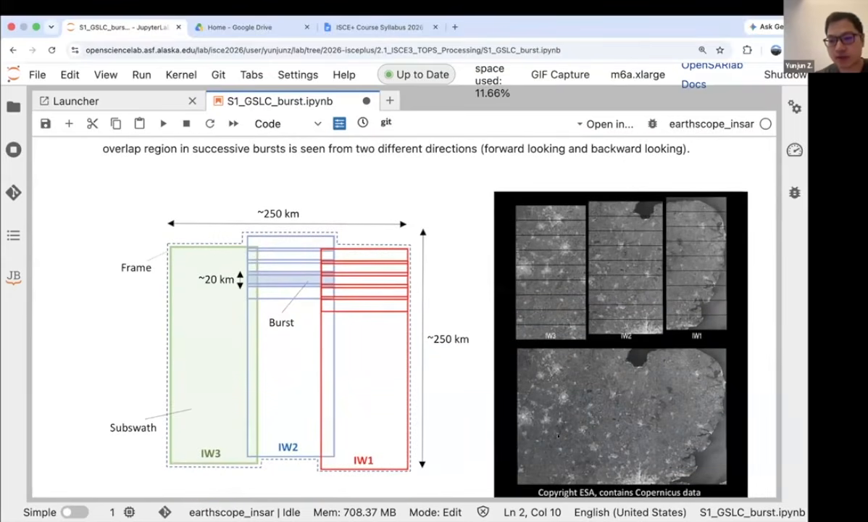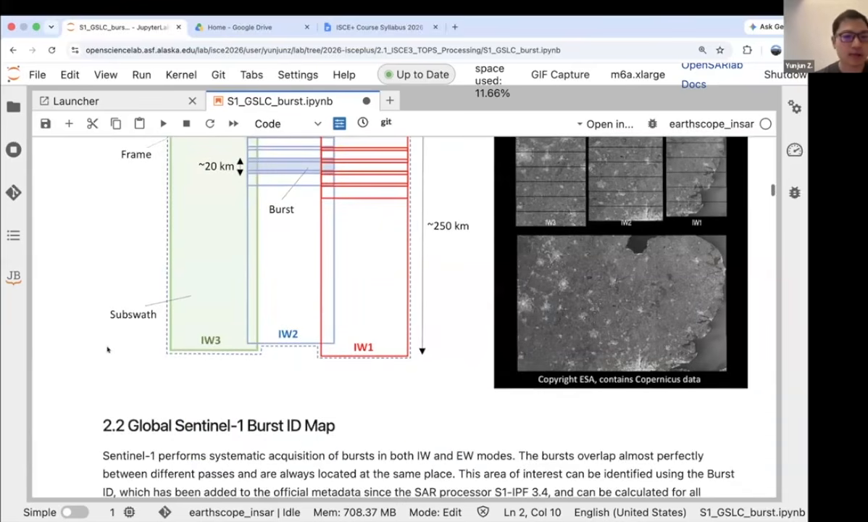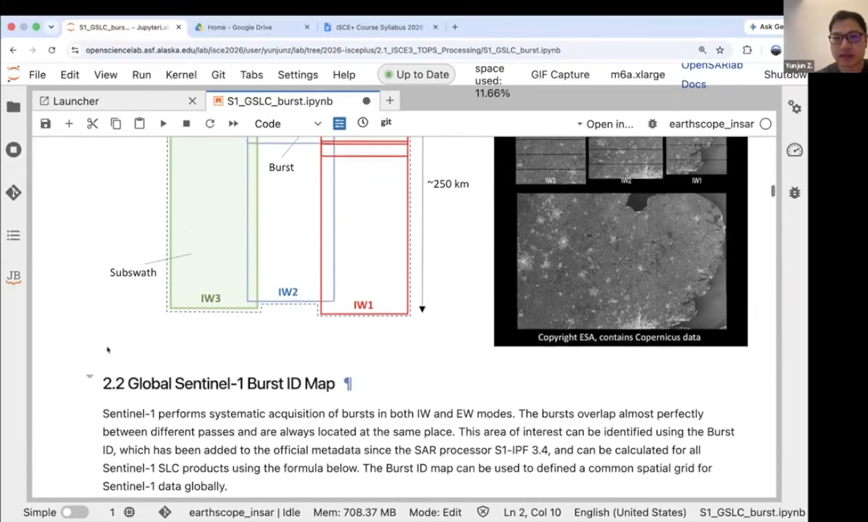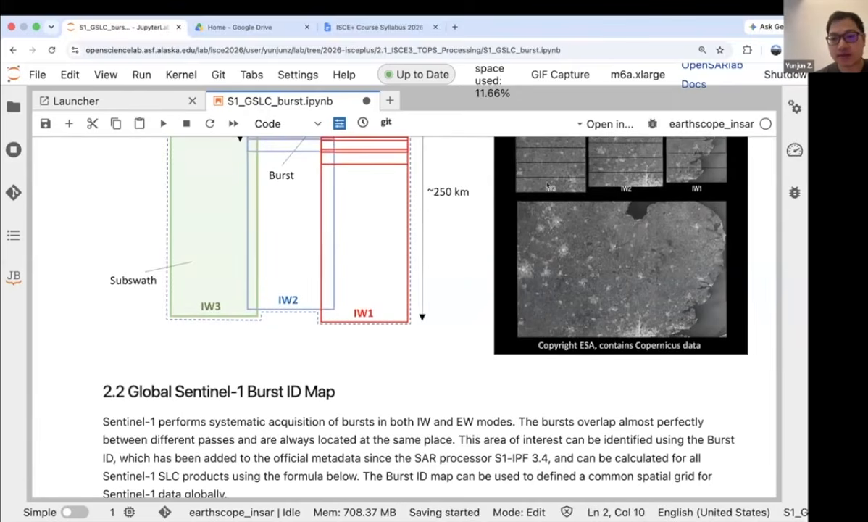So even though eventually we see an image that looks like this, the basic imaging unit for Sentinel-1 is actually split into these few bursts. And since a few years ago, ESA published a new thing called the burst ID. They basically flagged each of the bursts with a unique ID through time.